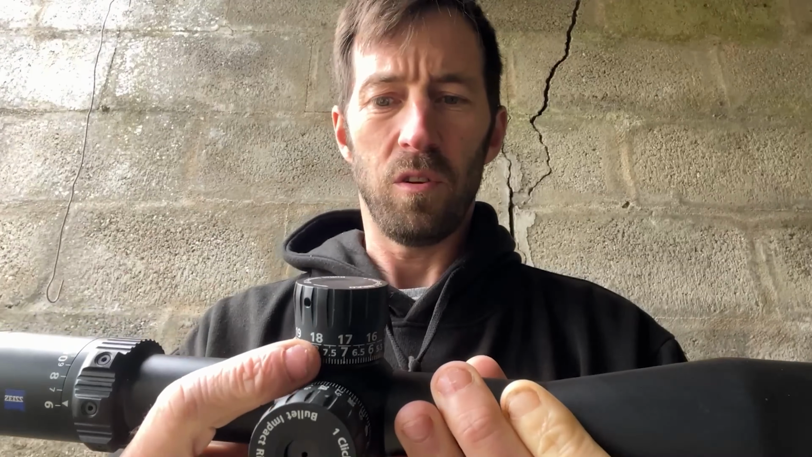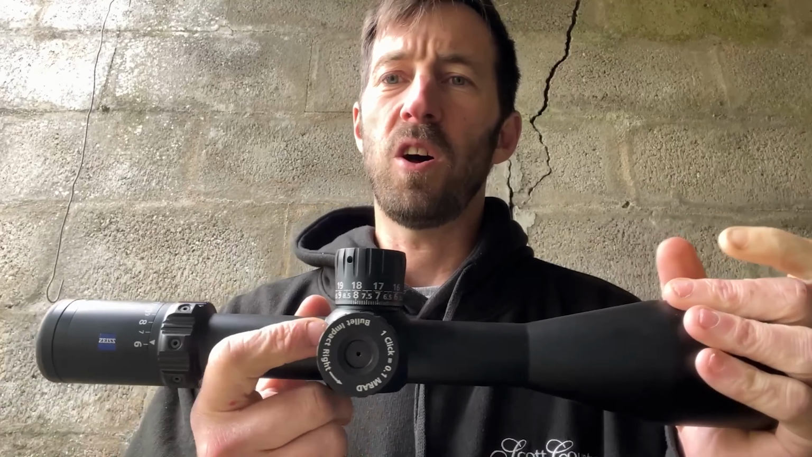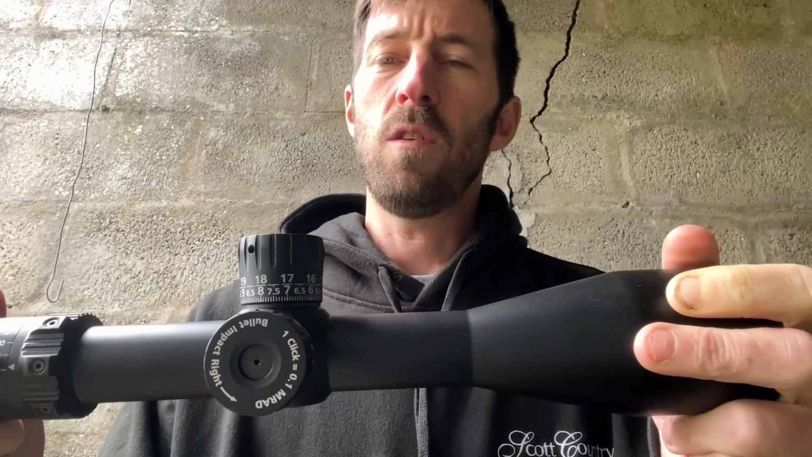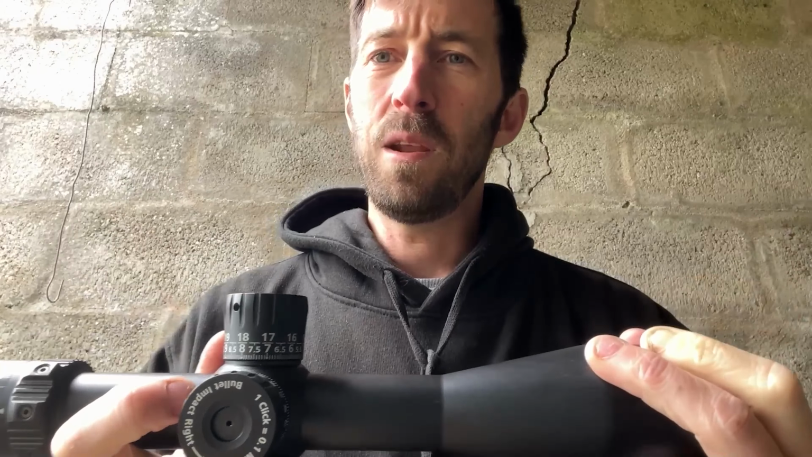Now I've found some monster rings for it to sit on. We're going to get this mounted up on the 6.5 and then start pushing the distance out on one of my permissions. Got a nice big permission. We're going to set this up, go through the zero process, film all that, put it into the ballistic calculator.